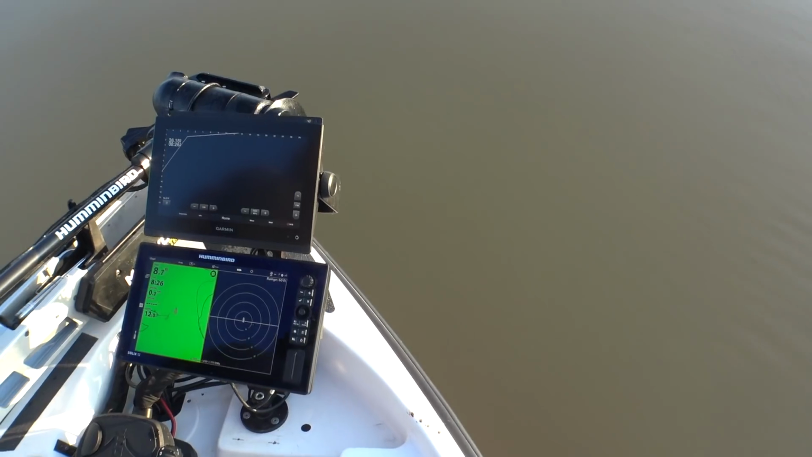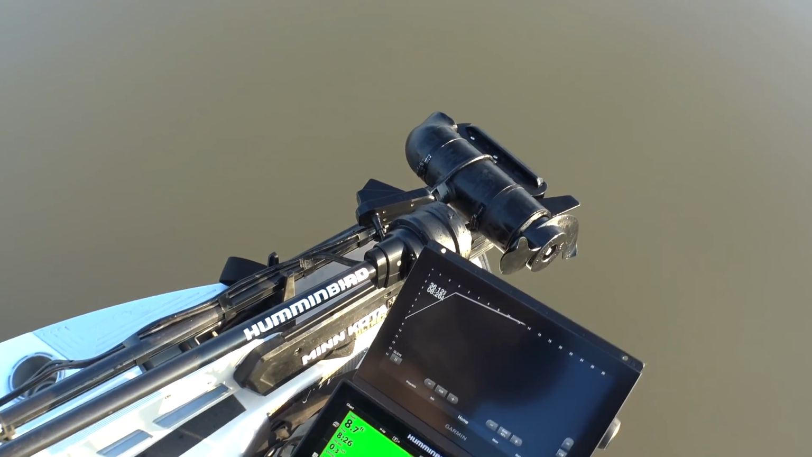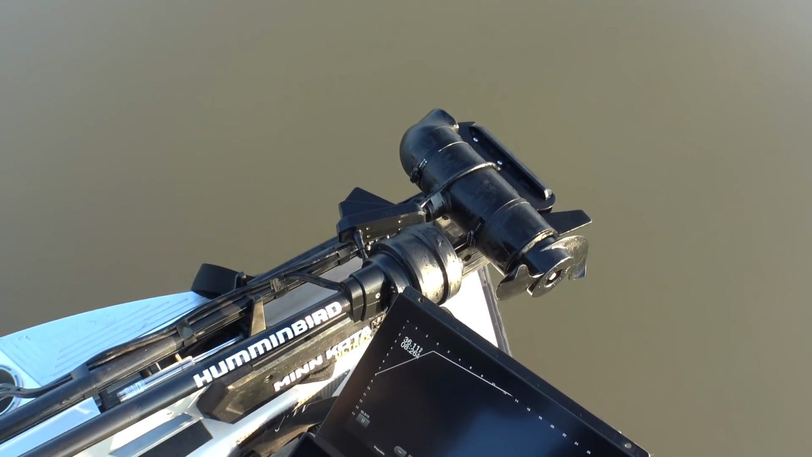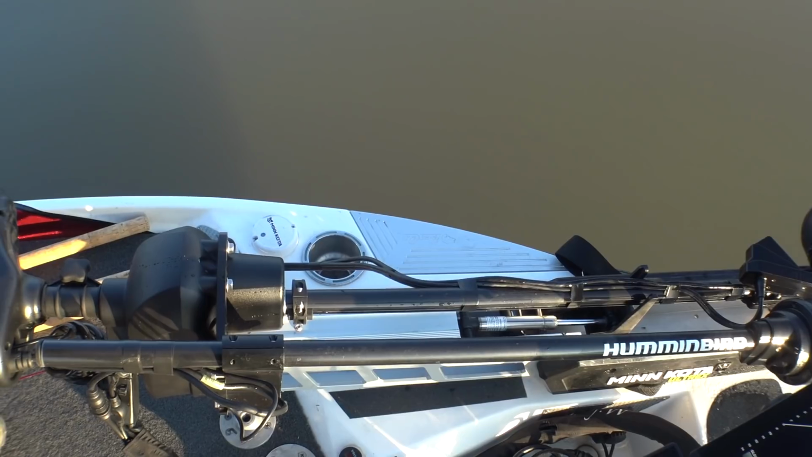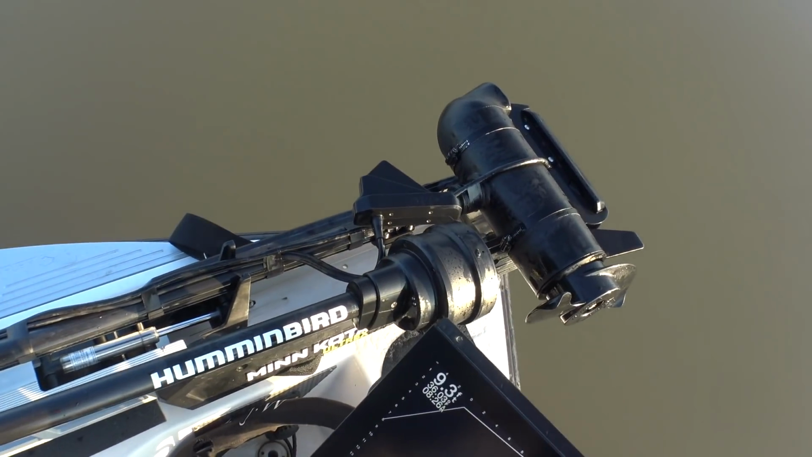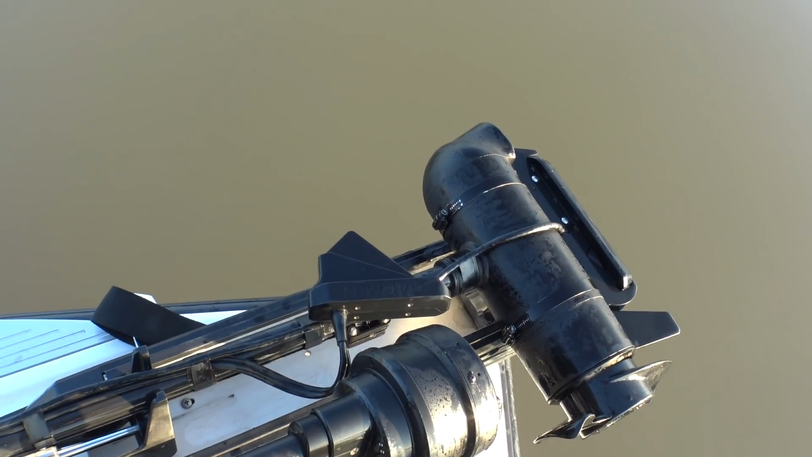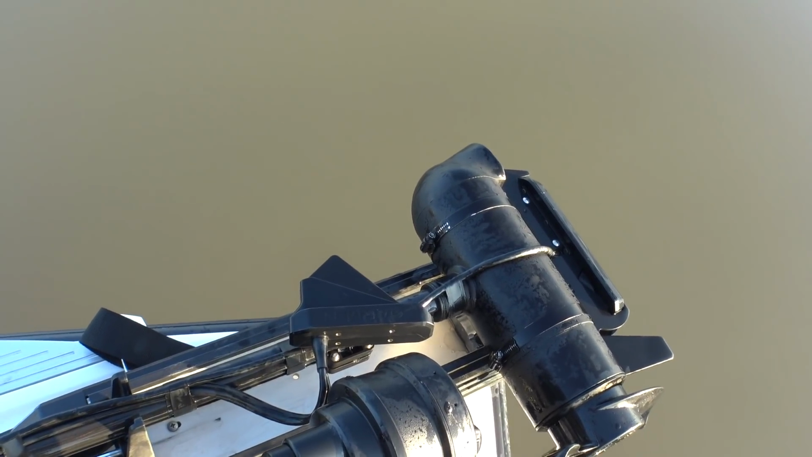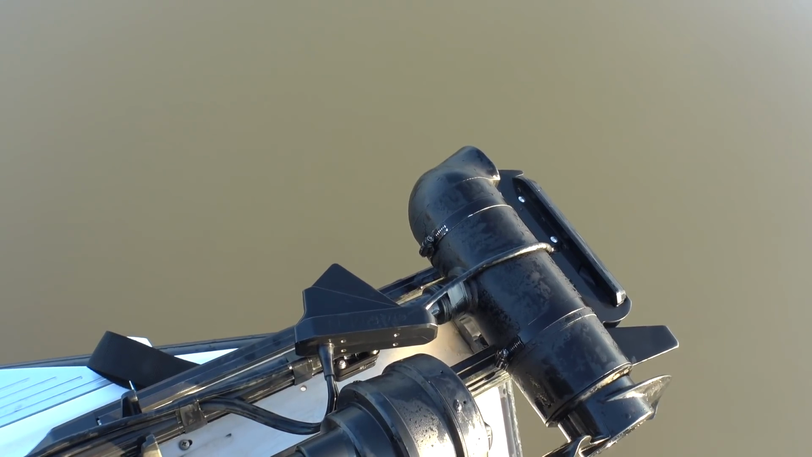All right. Okay, we started to pull the motor up, but I get a lot of questions from people about how I have my transducer set up. Is it on a pole or on the trolling motor? So I thought I'd just show you this. As you can see, I have my LiveScope transducer on the shaft of the trolling motor.